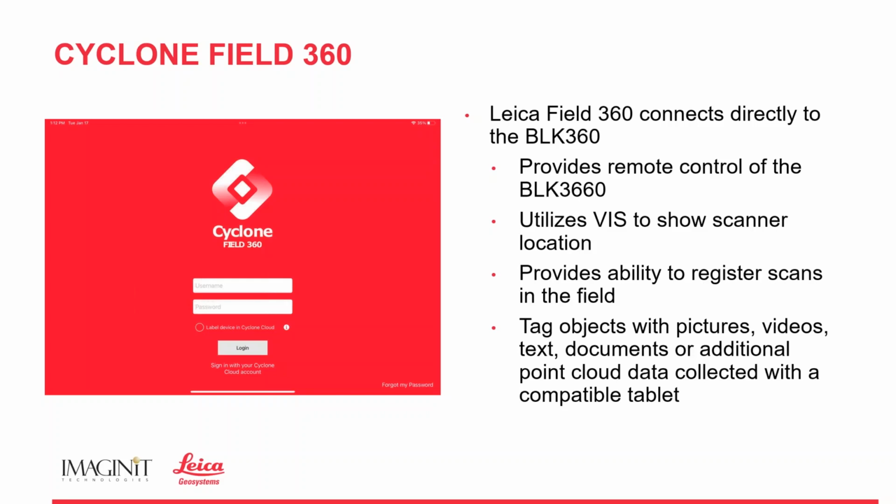We can provide remote control of the scanner, and it utilizes the Viz to show the scanner's location. What that means is those cameras I talked about are able to realize where it is as opposed to where it was. And we have a blinking dot that appears on the screen to show us where the scanner is and where our previous scans were.